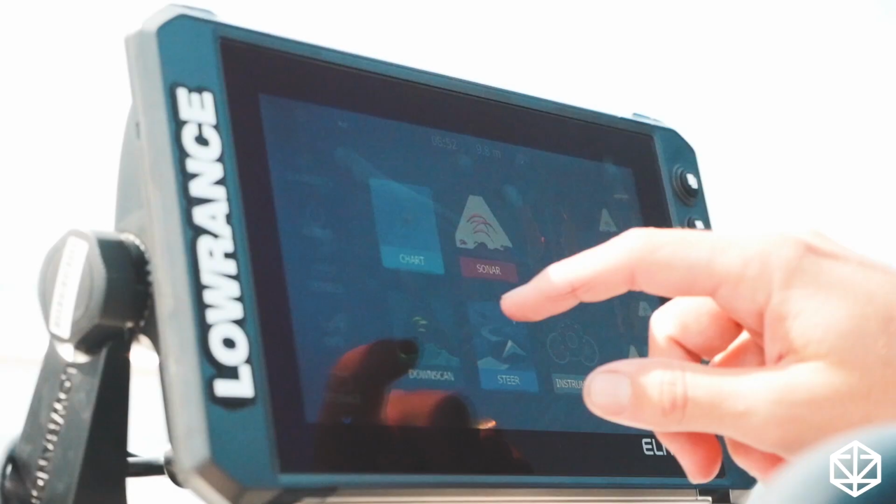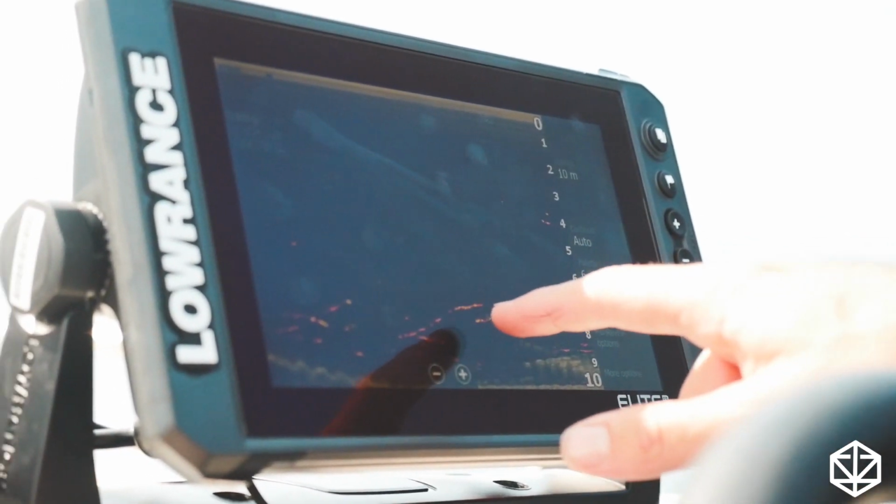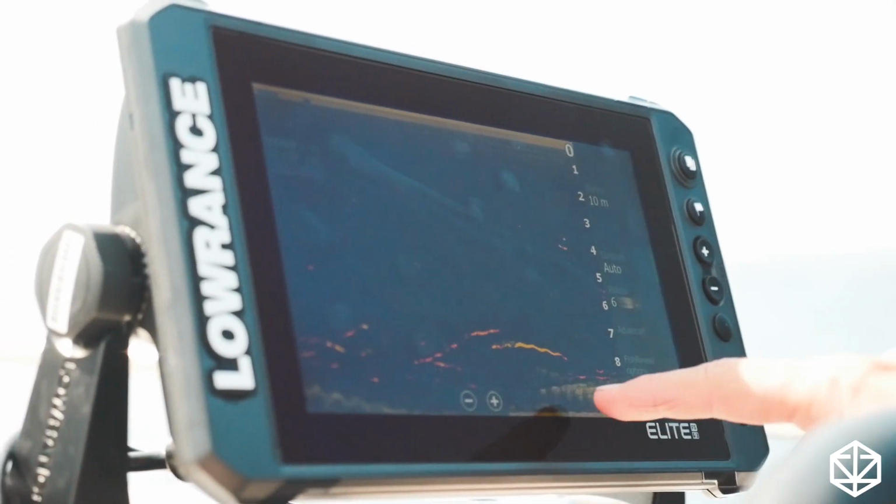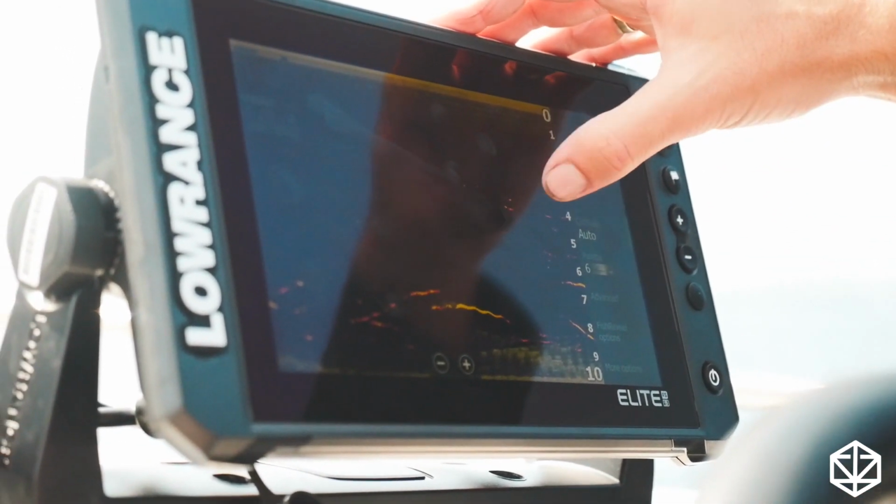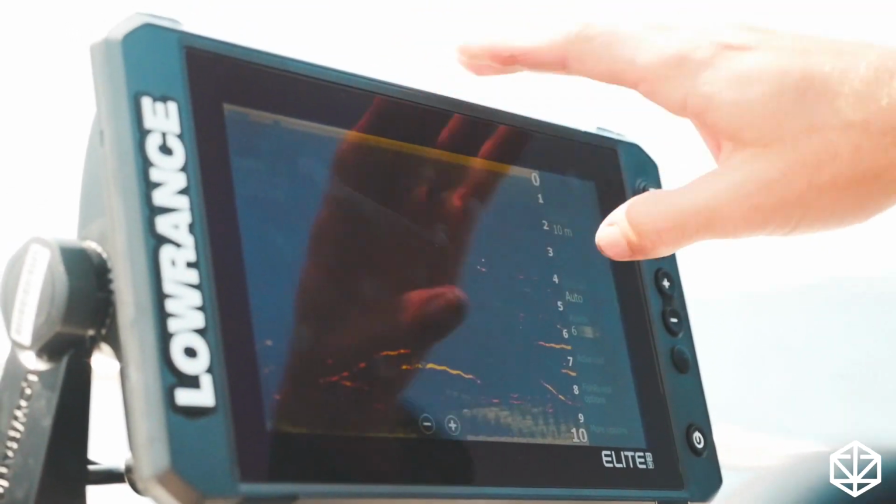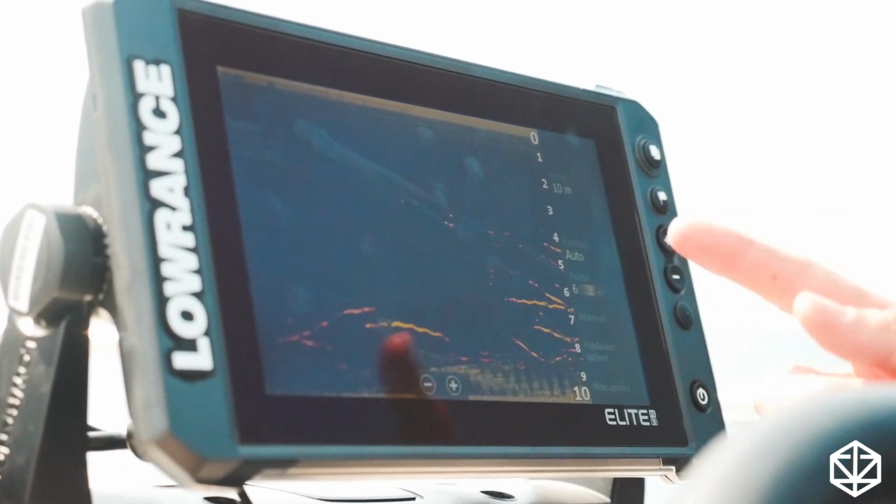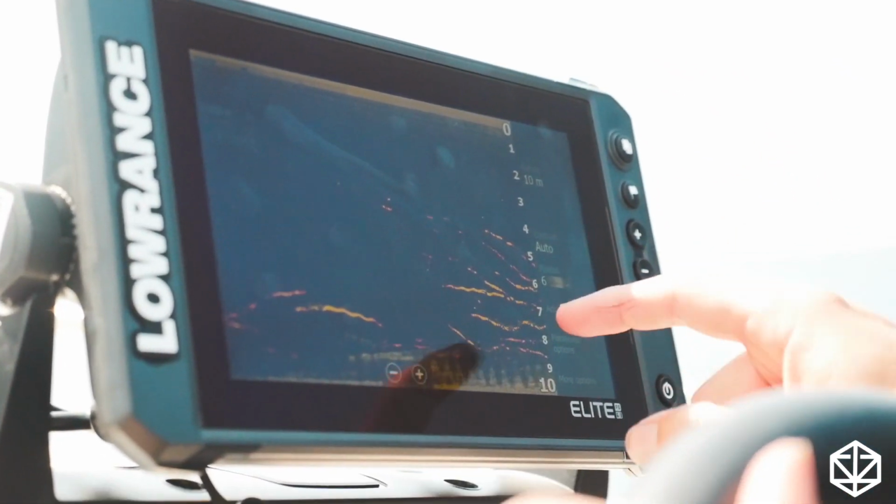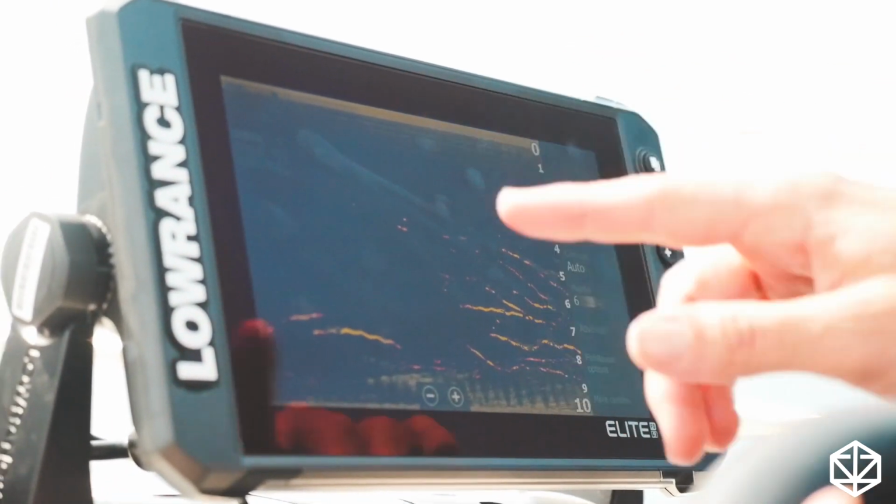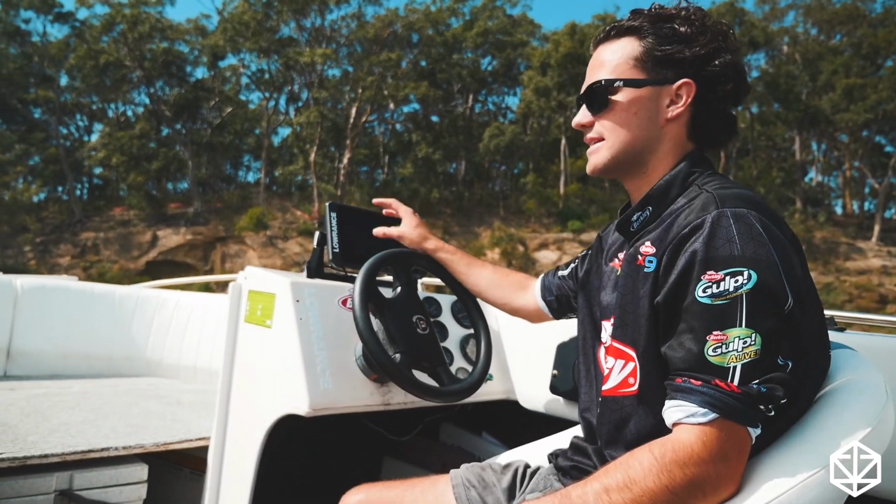So DownScan is a much clearer version of your sonar. This is basically a squashed beam. It's much narrower, so it's still directly below the boat. It's telling you what's happening on your transducer, but instead of looking out like this, it's looking straight down like that. DownScan, right? It's in the name. This is going to distinguish a lump on the bottom to a trolley, a boat, a tree, whatever you name it. It is going to give you so much detail. This is revolutionary in the sounder game.